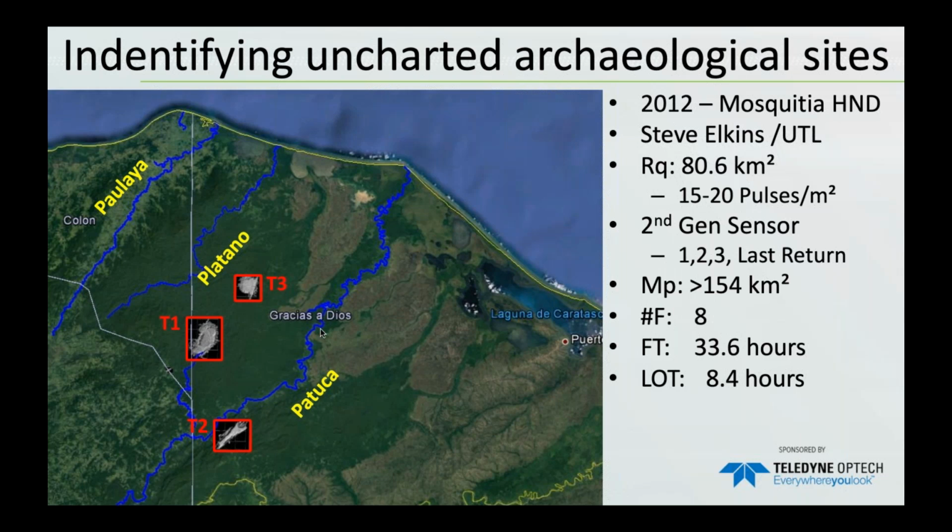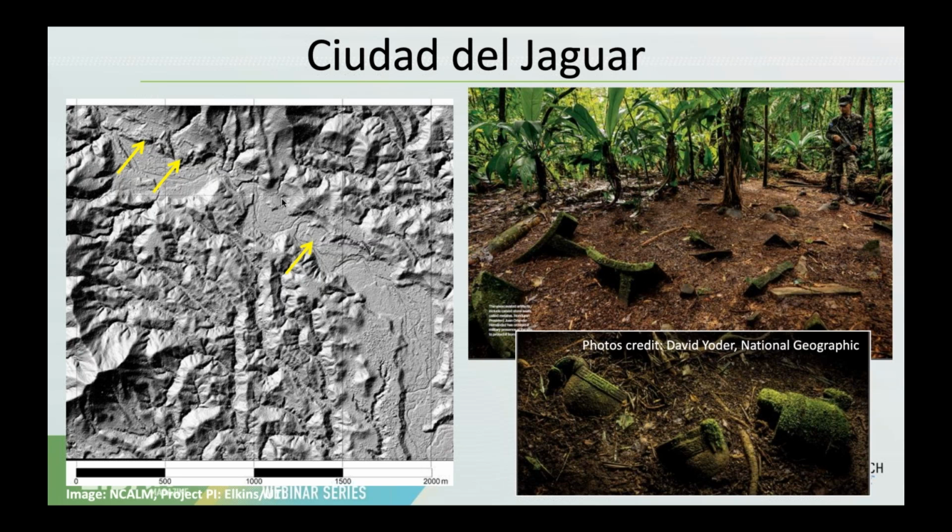An example of a project that was a complete flight of discovery was here in the Mosquitia region of Honduras. We mapped 3 different areas, about 140 square kilometers. This was the third archaeological project that we conducted in the region. If we focus on one of those areas, target number 1, a 60 square kilometer valley, we found about 19 different uncharted sites. And we had the opportunity to visit one of them in 2015.